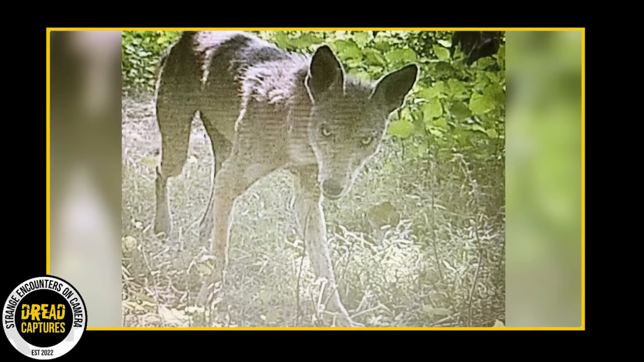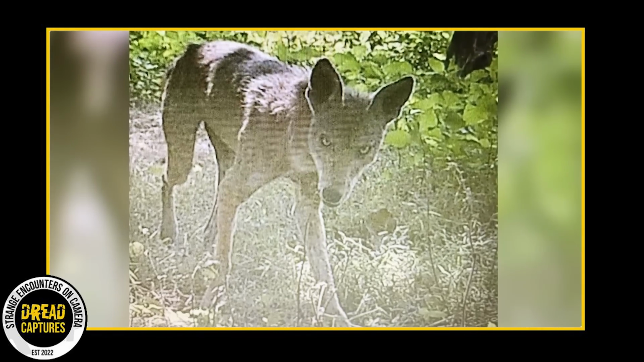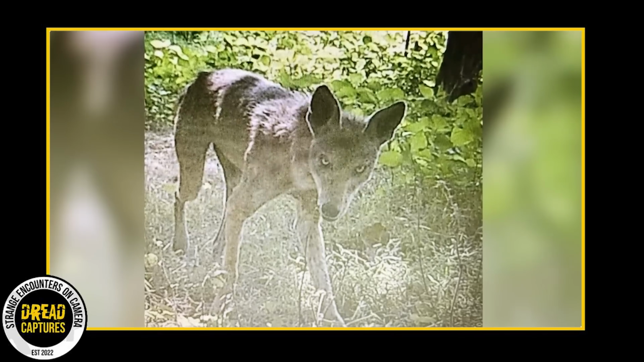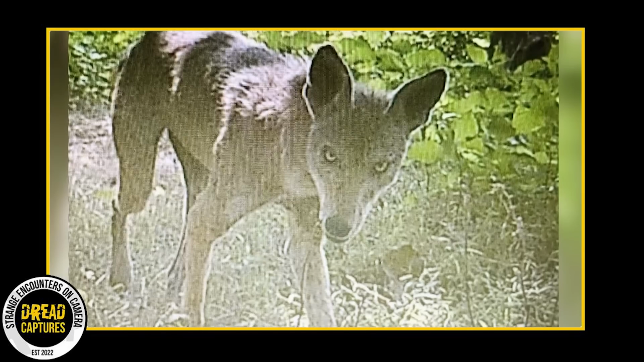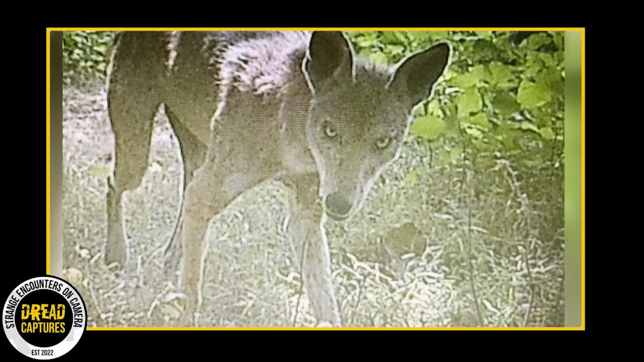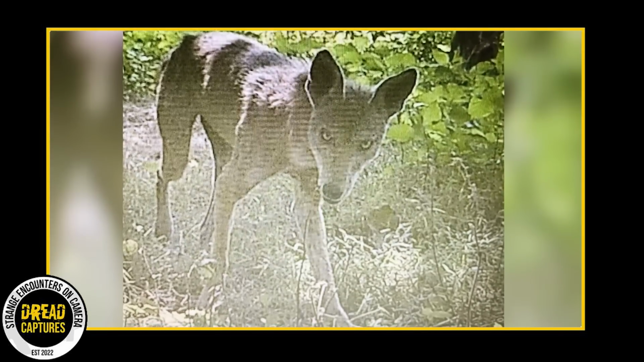It almost looks possessed, as though there were some other entity possessing its body, or perhaps another being had shape-shifted and taken its form. Many that have seen it believe it to be a skinwalker. A mother deer used to hang around the trail cam where this was captured until this strange thing started showing up.